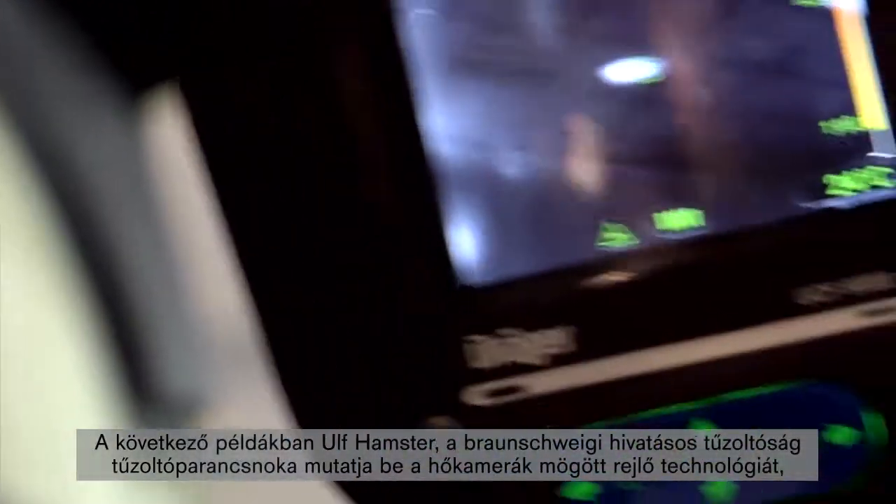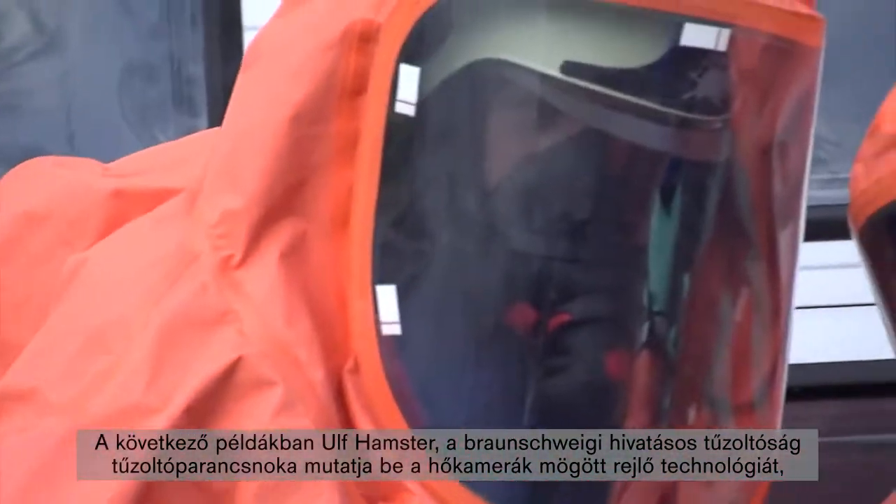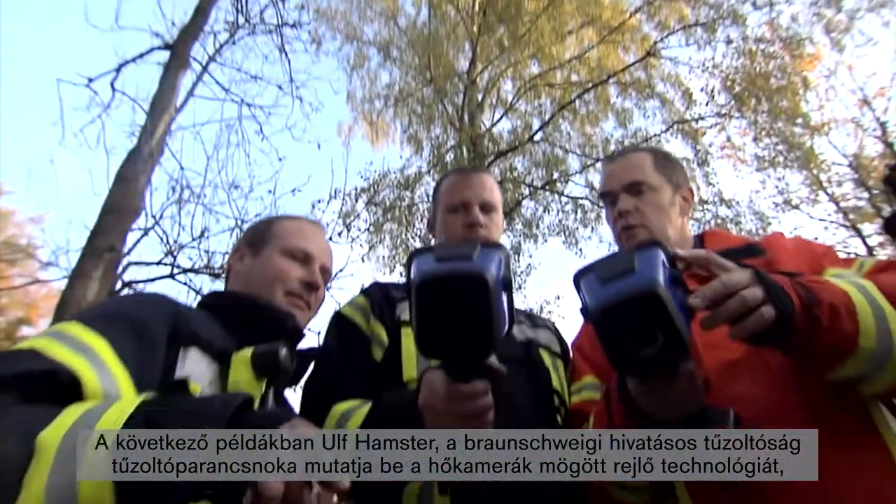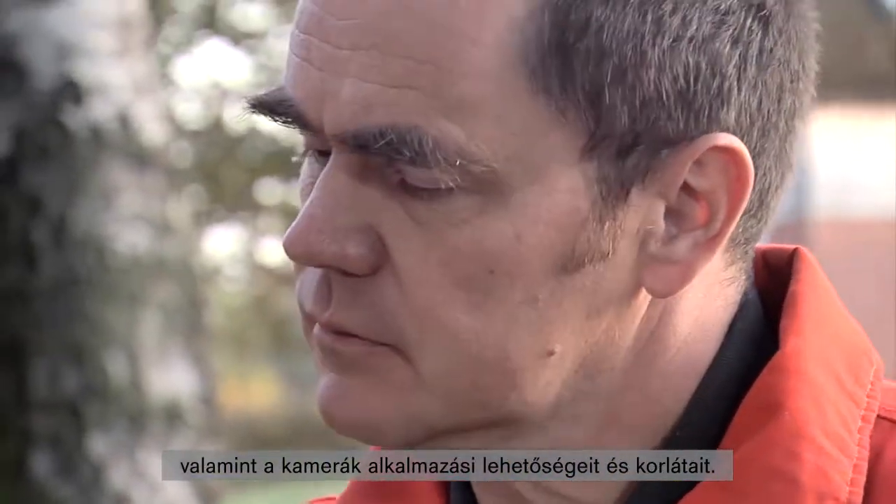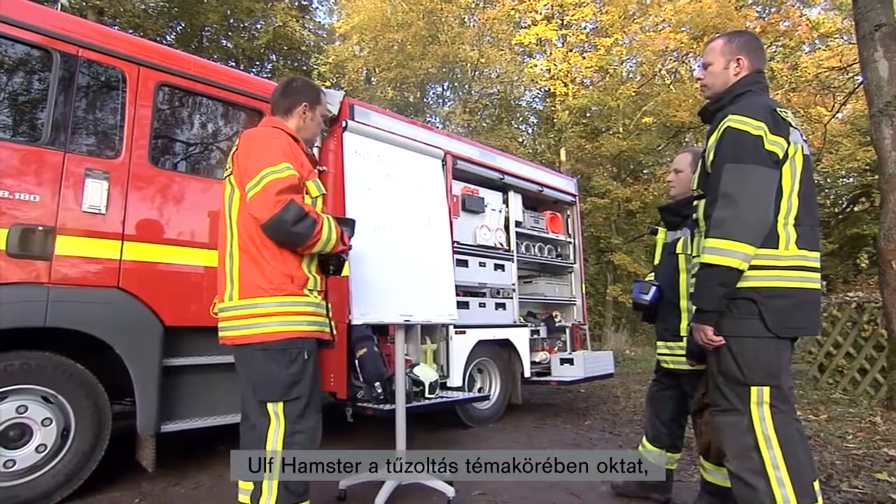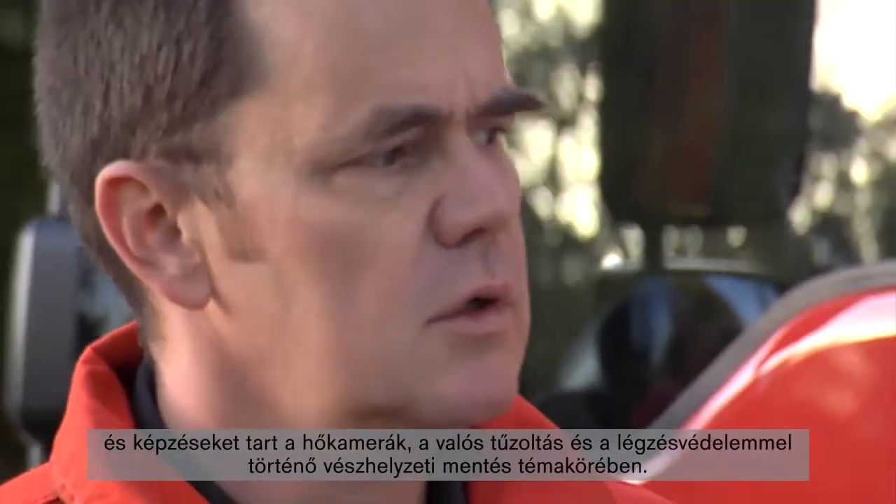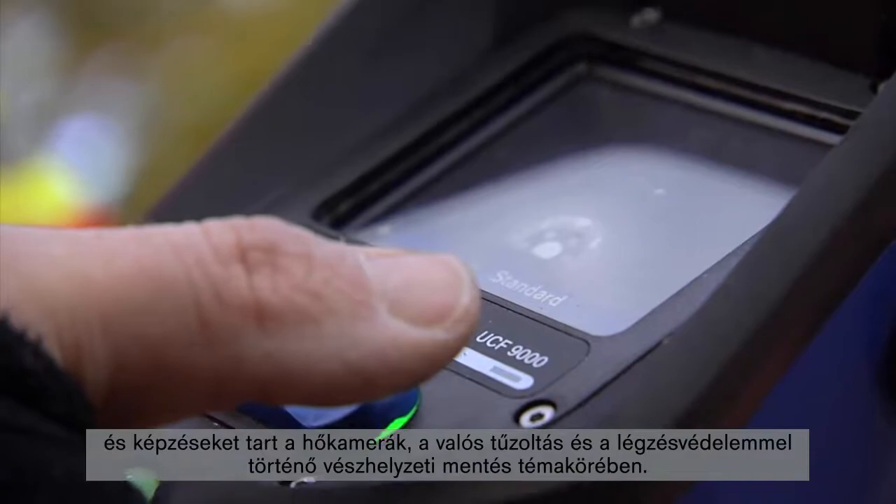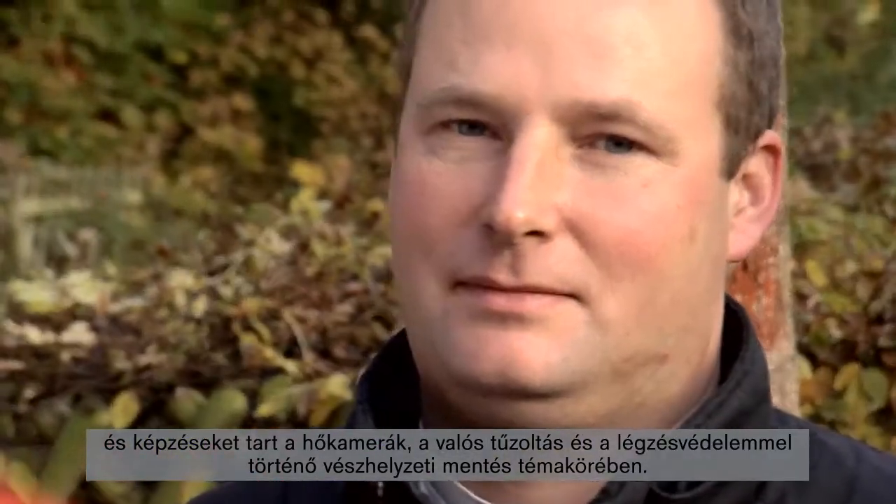In the following examples, Ulf Hamster, Fire Chief at the Professional Fire Brigade in Braunschweig, will present the technology behind a thermal imaging camera, its field of application, and its limitations. Ulf Hamster is a trainer in the area of firefighting. He runs training courses on thermal imaging cameras, real-life firefighting, and emergency rescue with breathing protection.